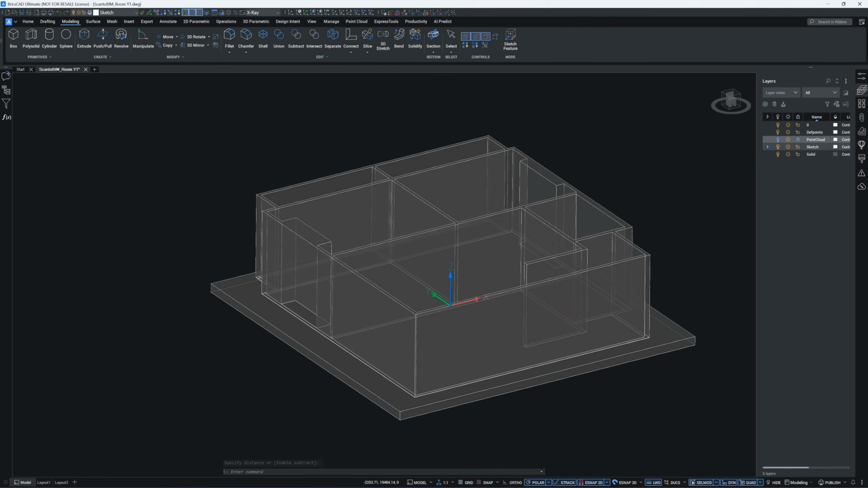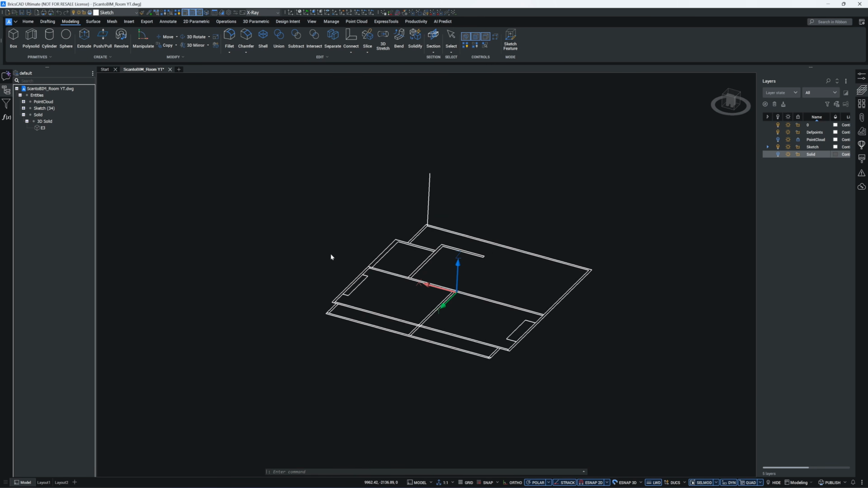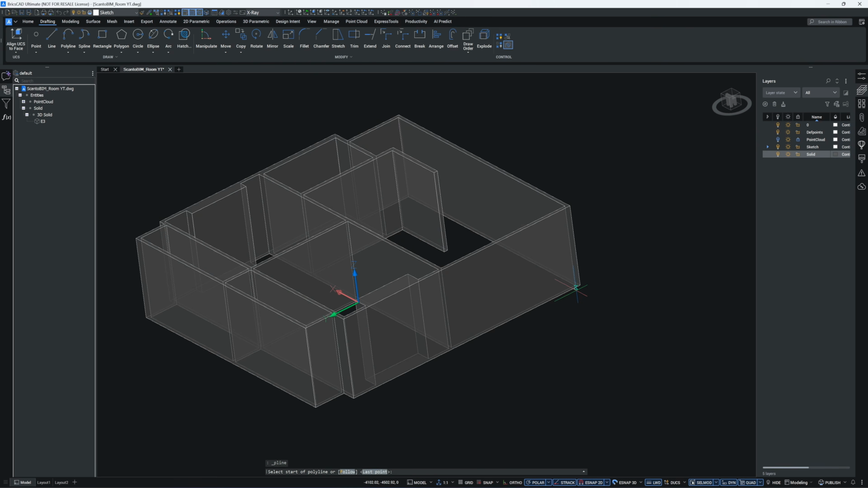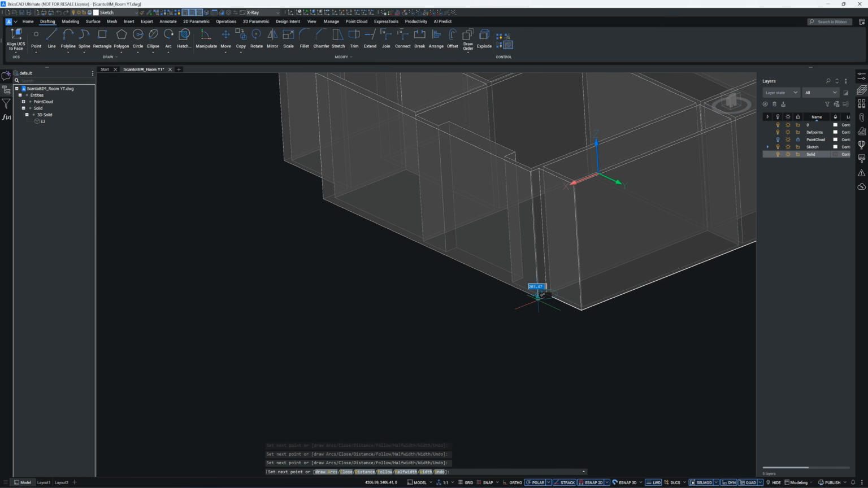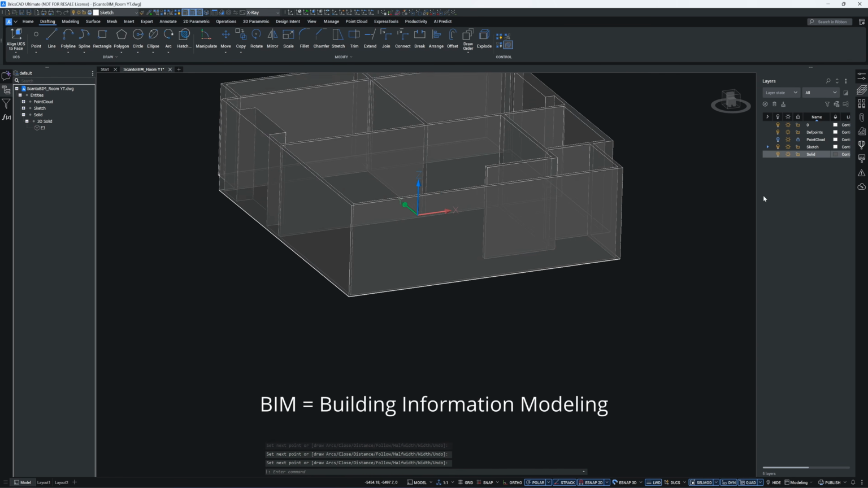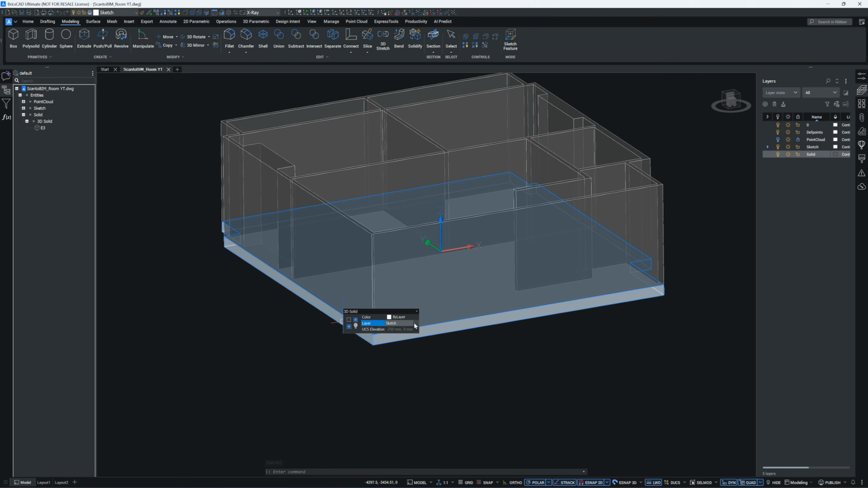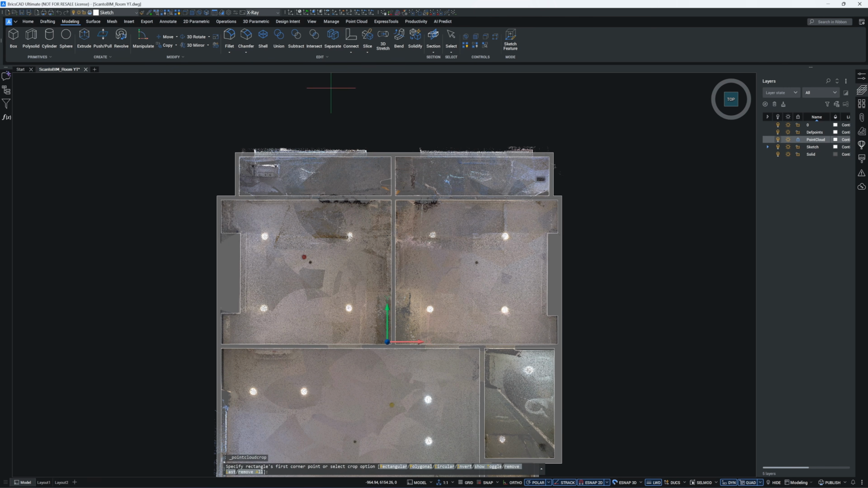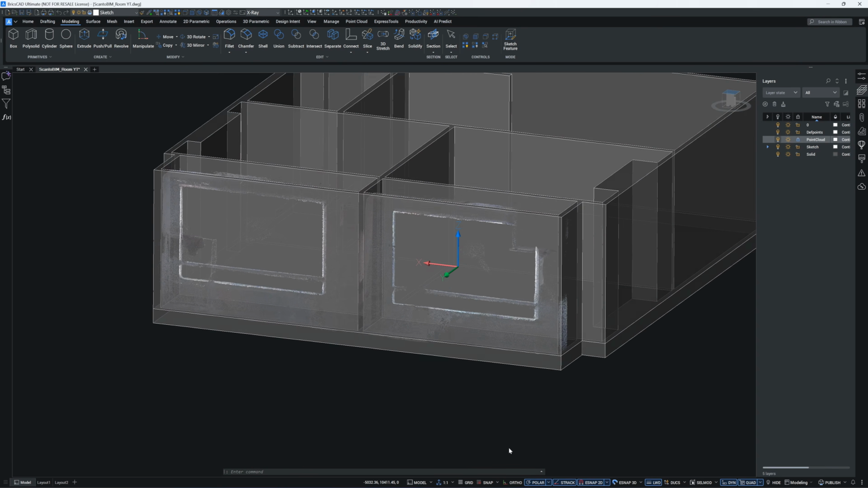Now that I have pulled up the wall, I don't need the solid box anymore, so I will cut it out. Next, I'm going to create the floor slab as a separate body using polylines. In BIM, you need to specify the type of 3D elements you are creating, whether it's a slab, wall, or columns. So each element has to be a separate entity.